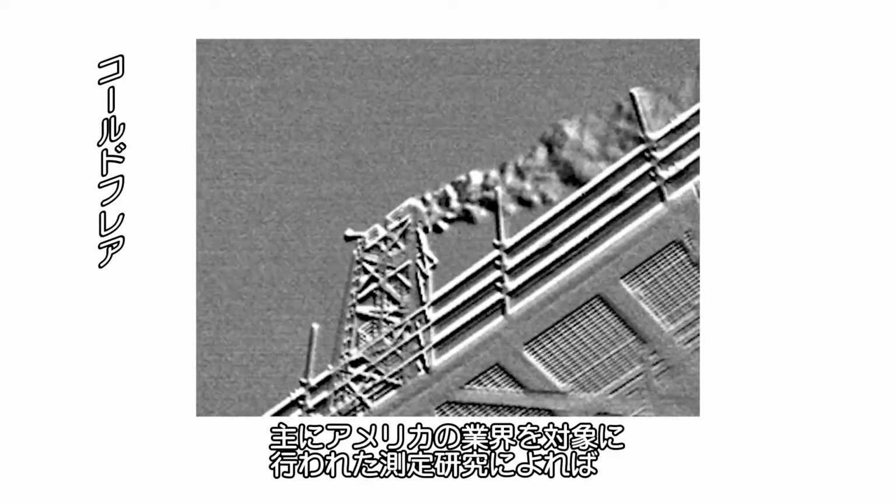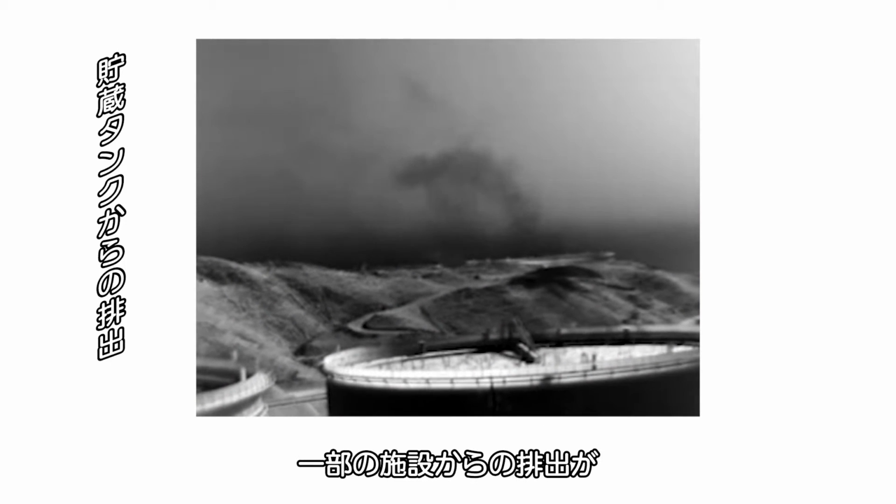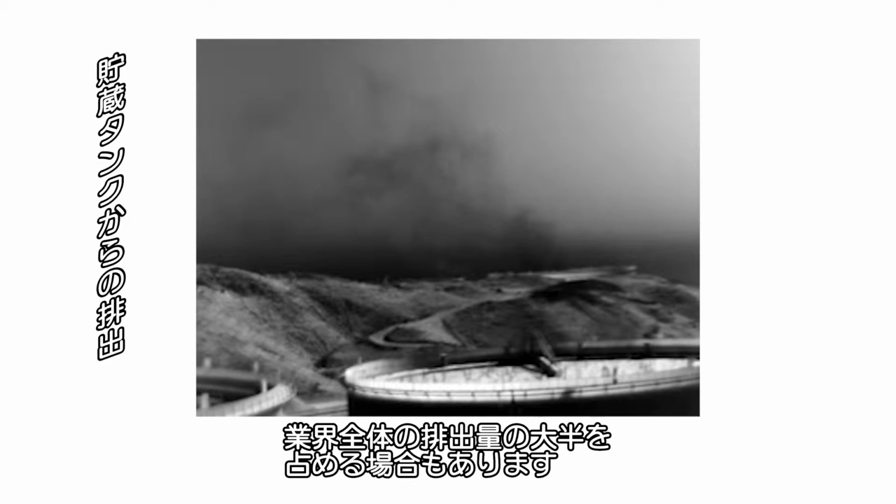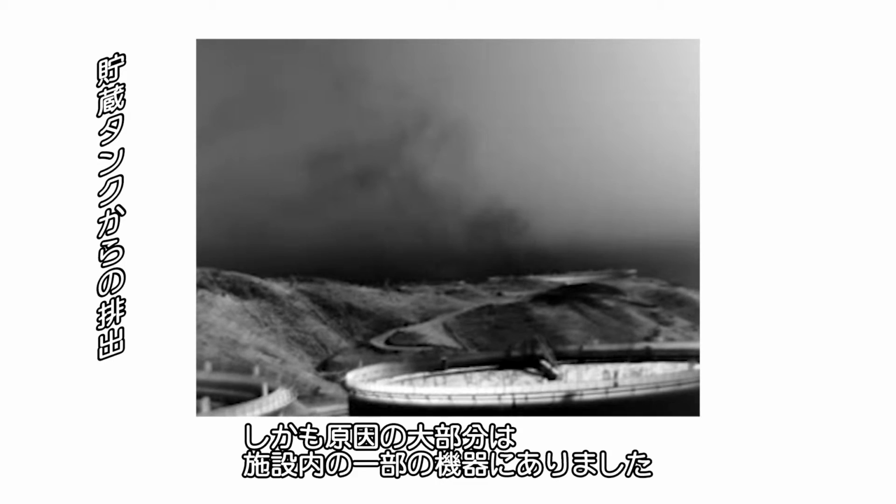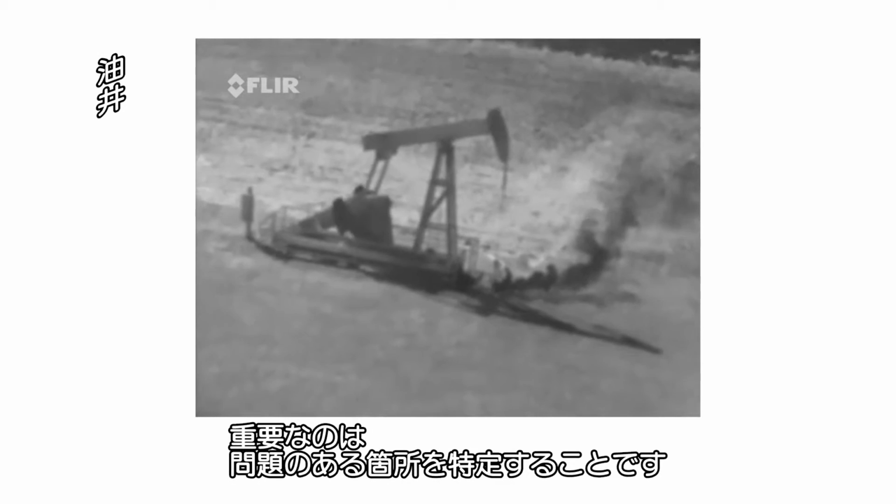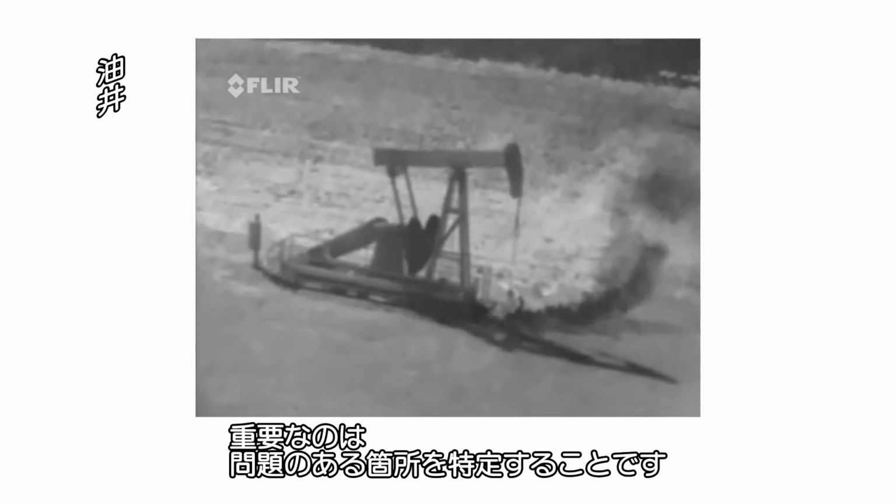The few measurement studies that have been done in the sector mostly have focused on the United States, and these have shown wide variations across regions and even within the same company. The studies also show that a small share of facilities can account for a large share of total emissions. And within those facilities, a small share of sources can account for the bulk of the problem. The difficulty is finding the right facilities and the right sources at those facilities.